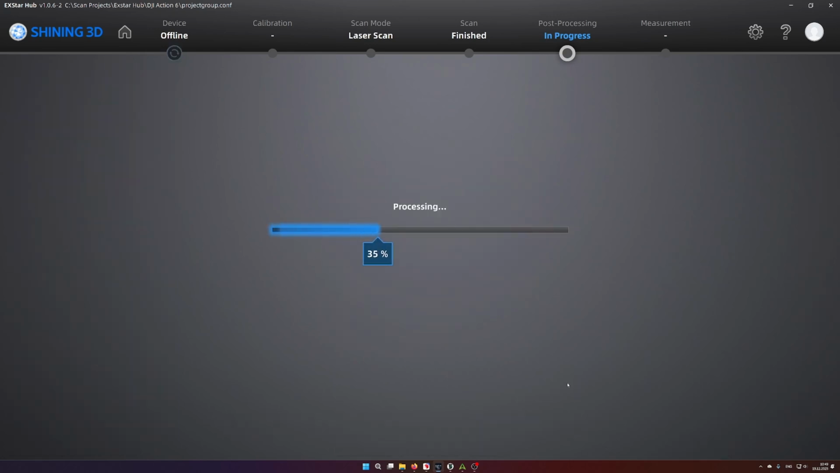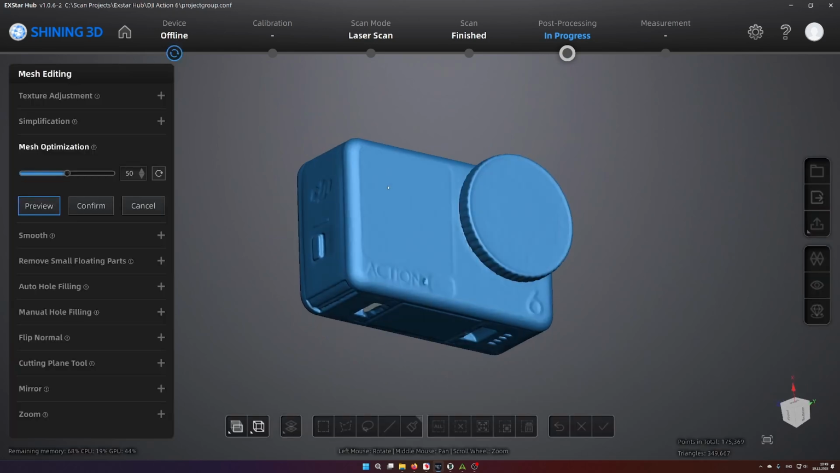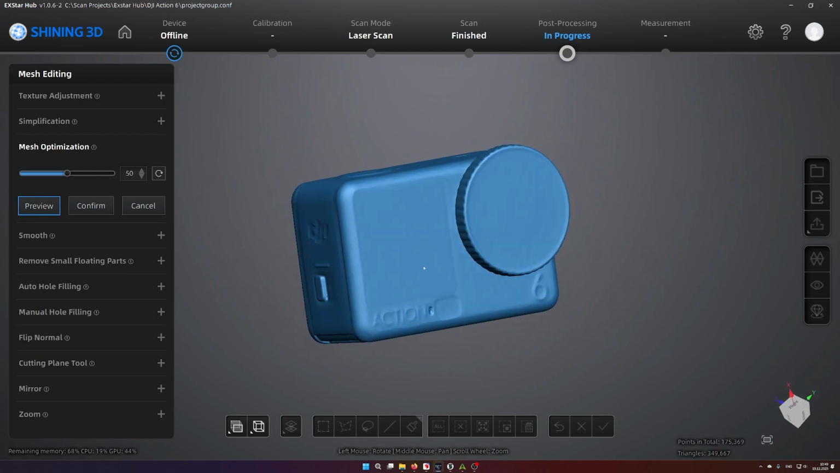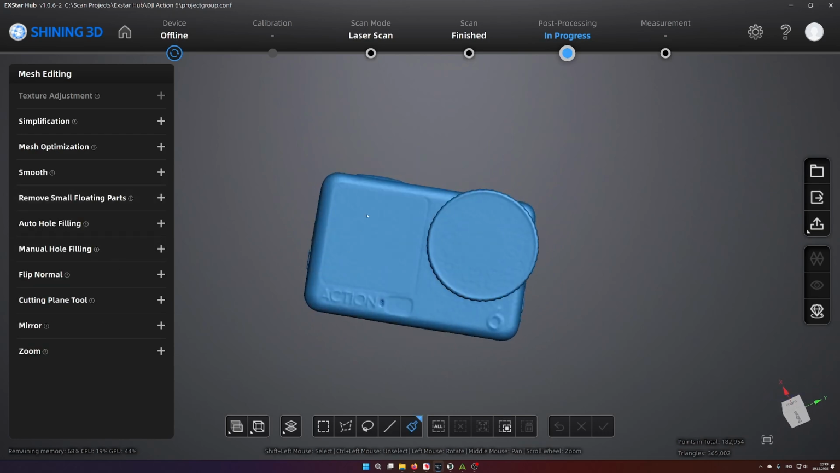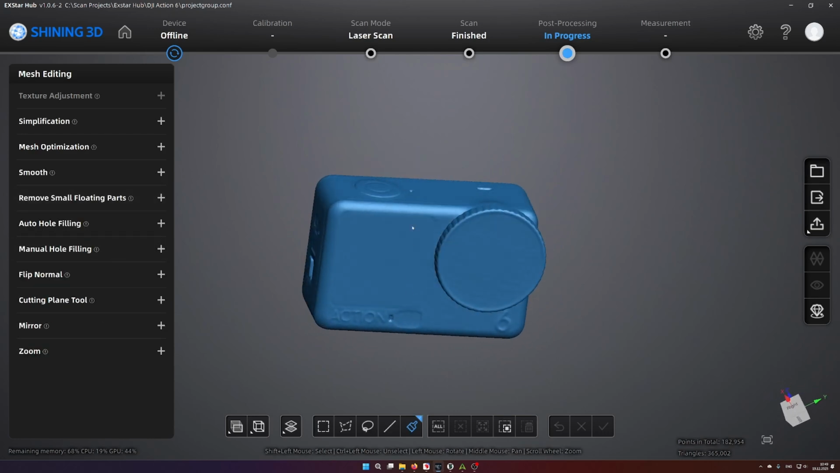Actually, I haven't tried this optimization feature yet. I guess it's more like, let's see what it does. Okay, it reduces the triangle count dynamically, but I don't need it.